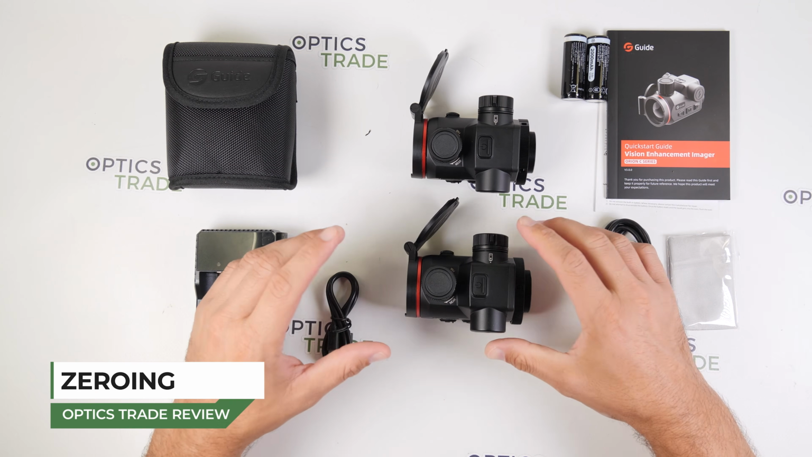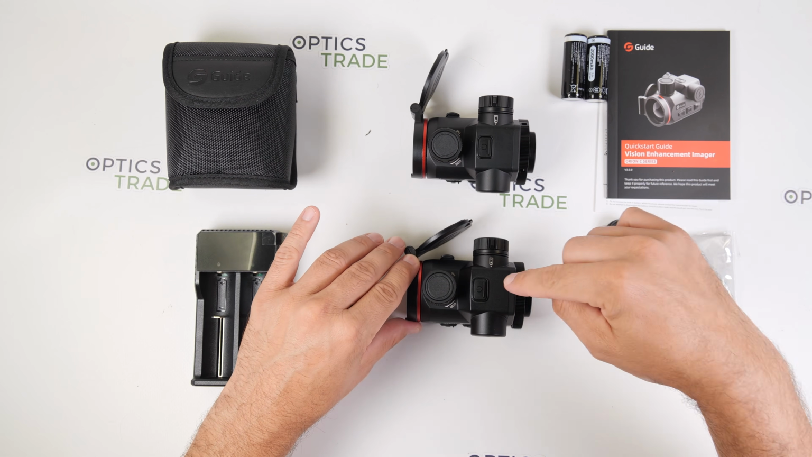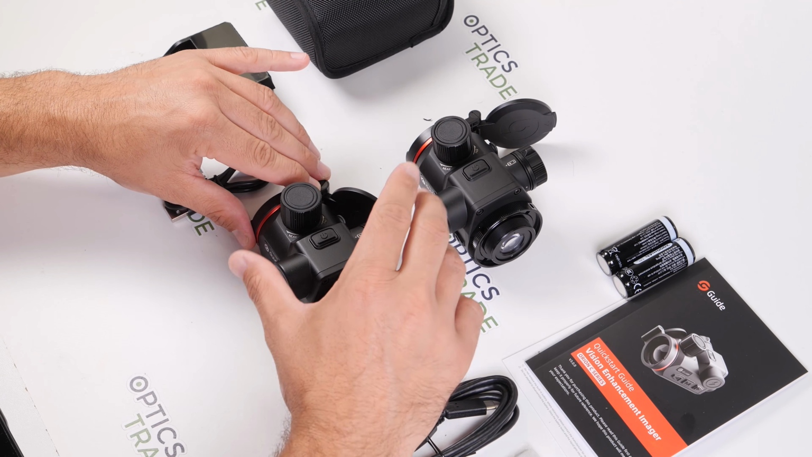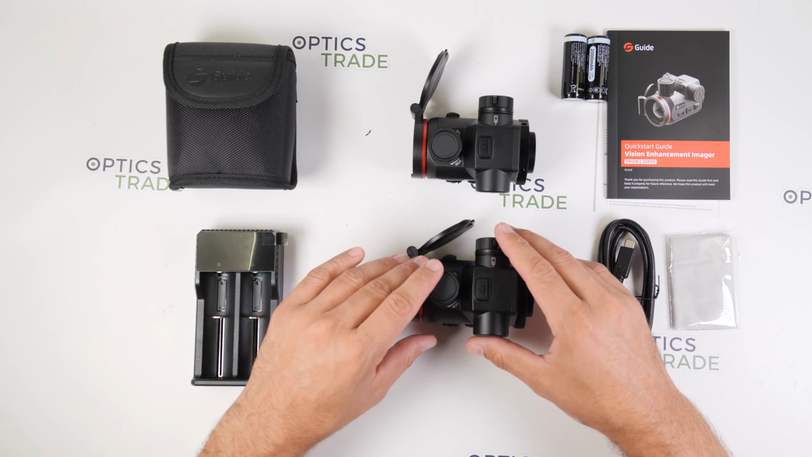Zeroing of these devices is also done in the factory, but of course I would always suggest, when you purchase these devices, put it on your rifle and try a test shot on a target to be 100% sure it works properly with your setup.